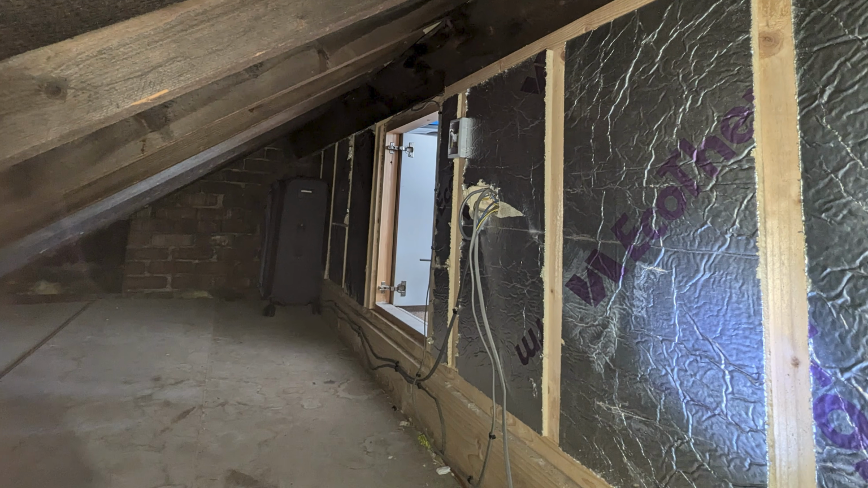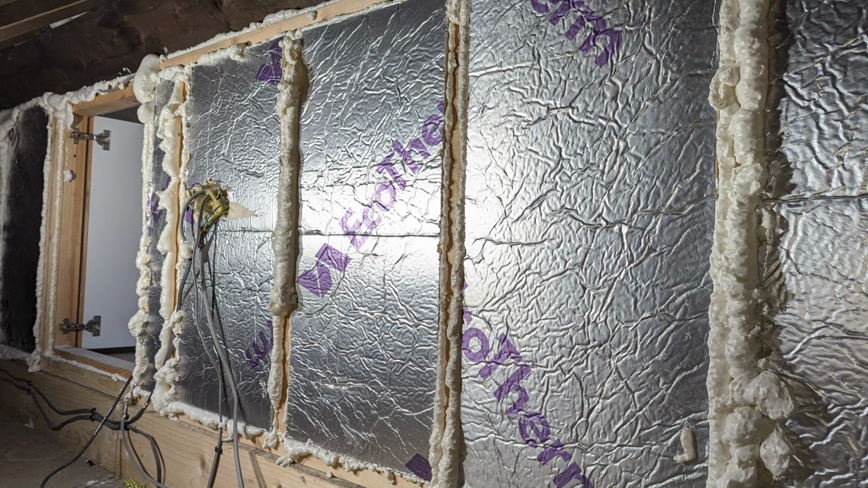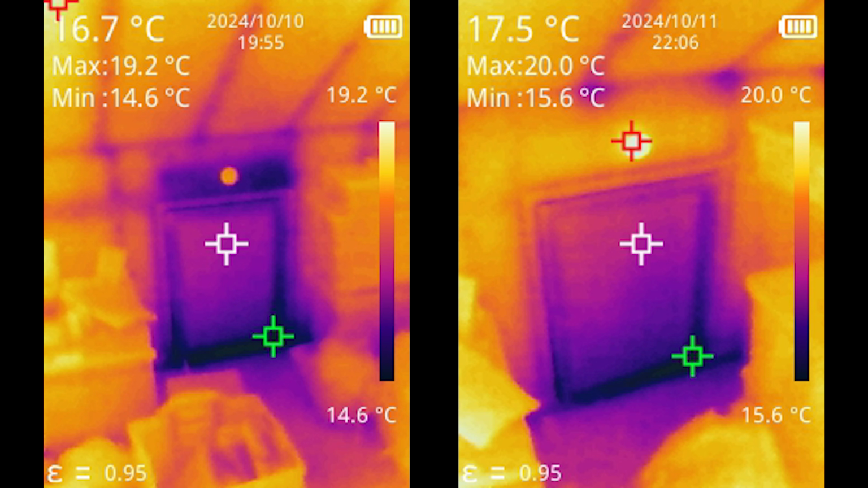Recently, I did some work to improve the insulation to the walls around my loft eaves, filling in the gaps with expanding foam and then covering over with aluminium tape. I didn't have this little camera at the time. I used a larger, more expensive thermal camera, but just check out the difference it made above this entrance hatch. It's incredible to see the before and after side by side, and if I'd had the Mini E back then, it would have been even more convenient for quick checks like this.